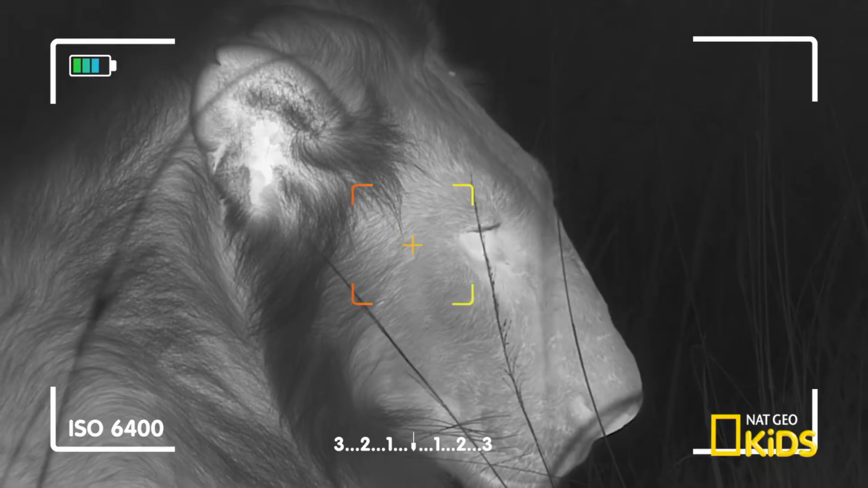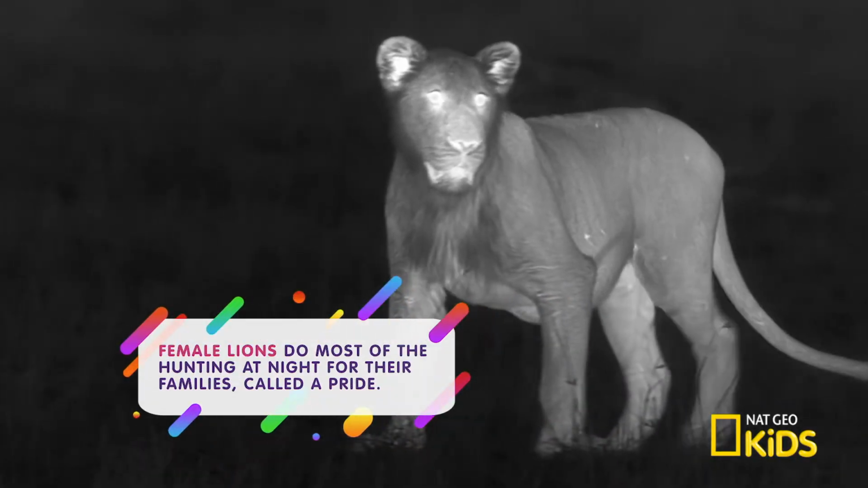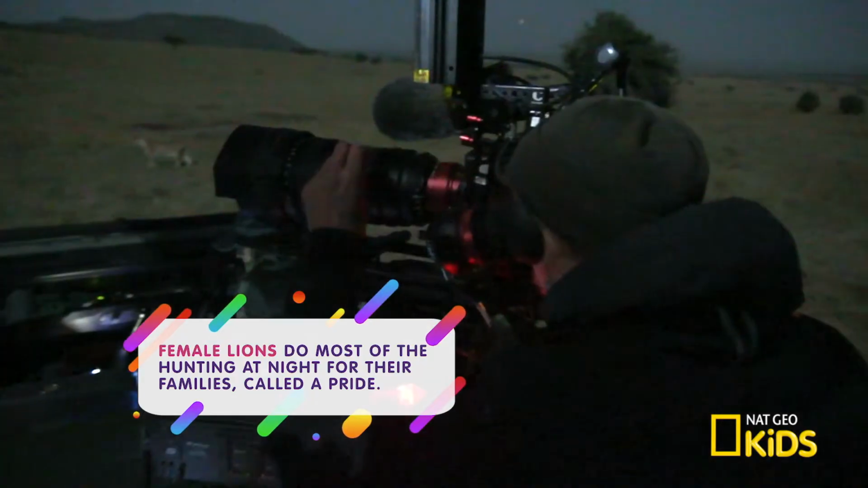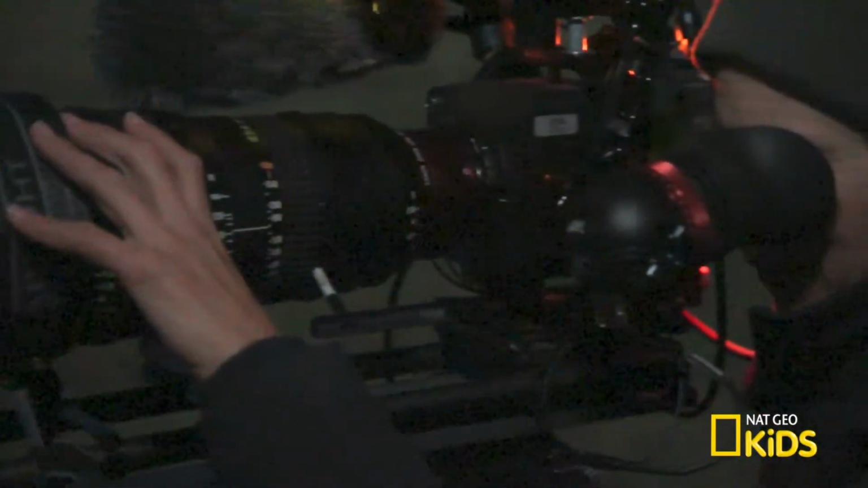Shh, we need to stay hidden so we don't spook them. The long lens brings us up close to the action, while keeping the filmmaker at a safe distance. Phew, that means they won't trample all over my sandwiches.